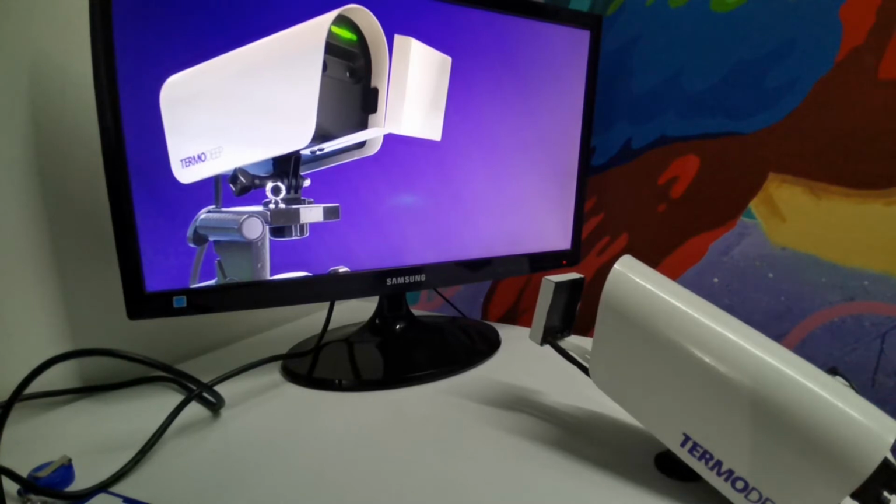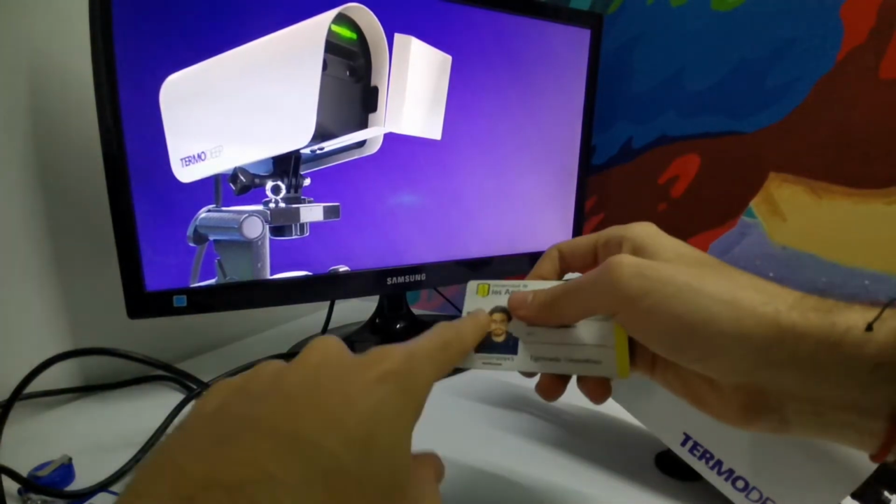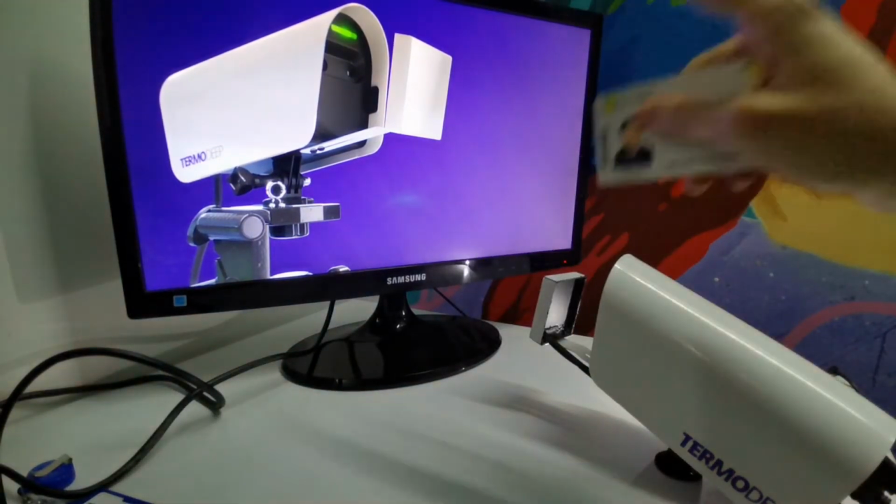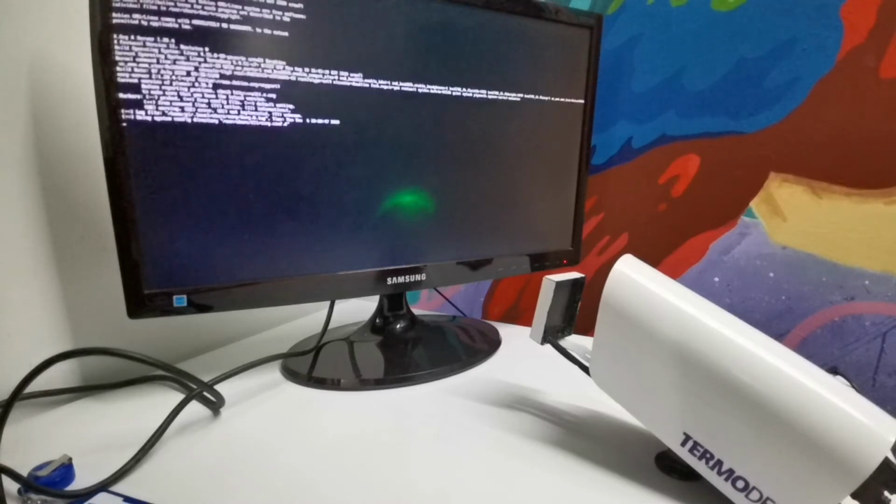Meanwhile, I'm going to show you my university identification. So with this barcode we can read, and the camera will detect my ID. So here it is. Let's wait a little bit more.